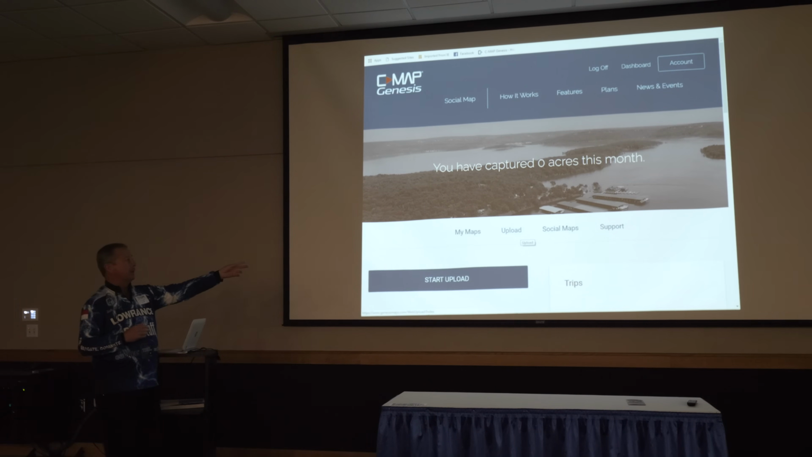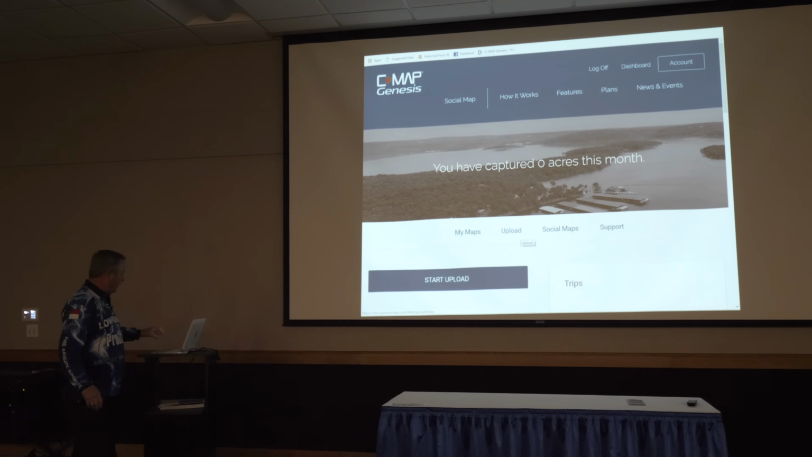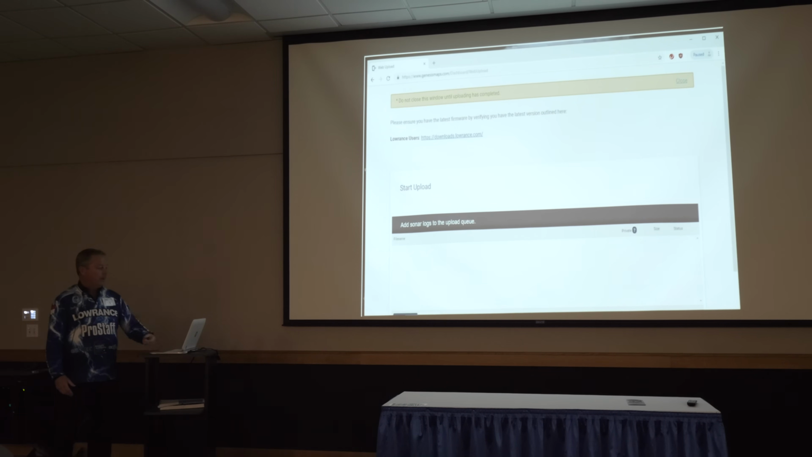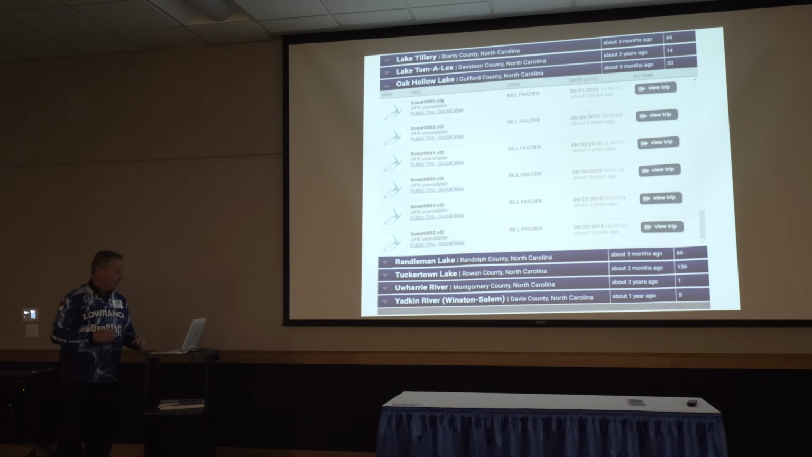When it comes back, you're going to end up with options across that bar right there: My Maps, Uploads, Social Maps. First one you want to know about is Uploads. It's just a window. You take your files off your unit, copy them into this window, and click Upload. That's the hardest way to do it. There's actually software you can download to your computer where it's one or two buttons, no big deal. But I'm going the longest route possible to still show you how simple it is to make these things work. Once you've got them up there, you get your map back.